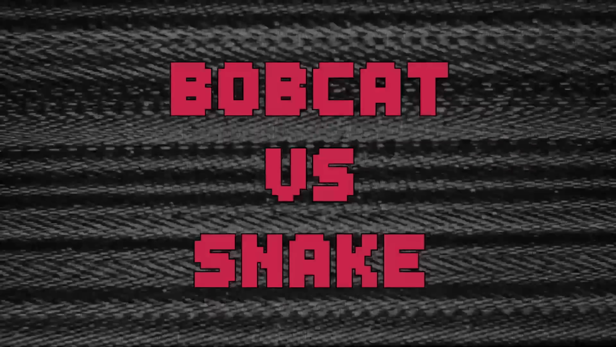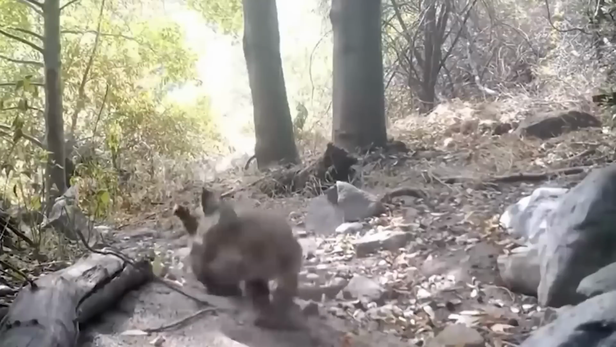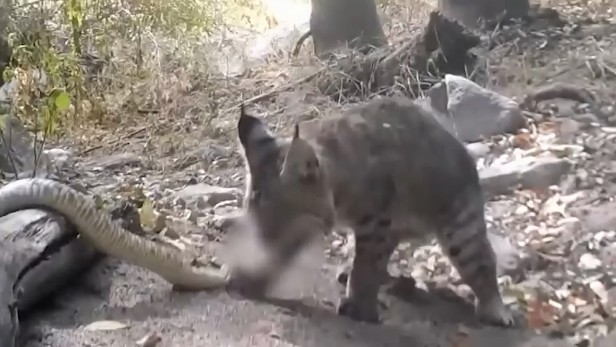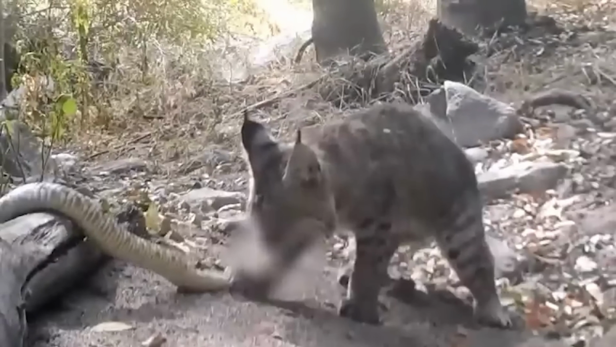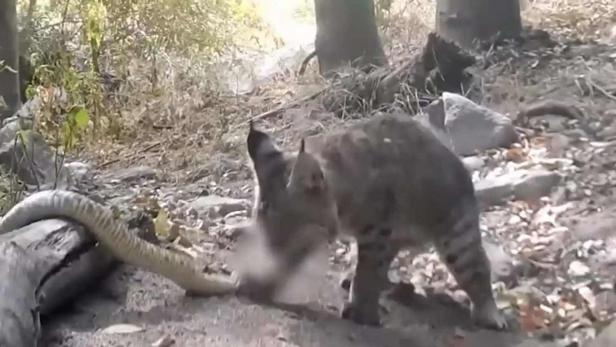Bobcats are excellent hunters. When they are hungry, bobcats will take on dangerous prey. This trail camera set up in a game reserve shows the cat's true nature. Upon closer inspection, a rattlesnake is seen lunging at the cat.